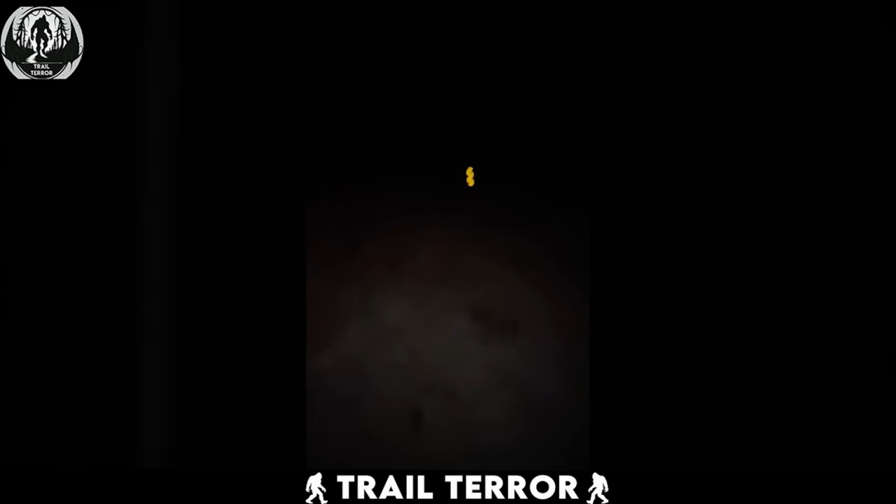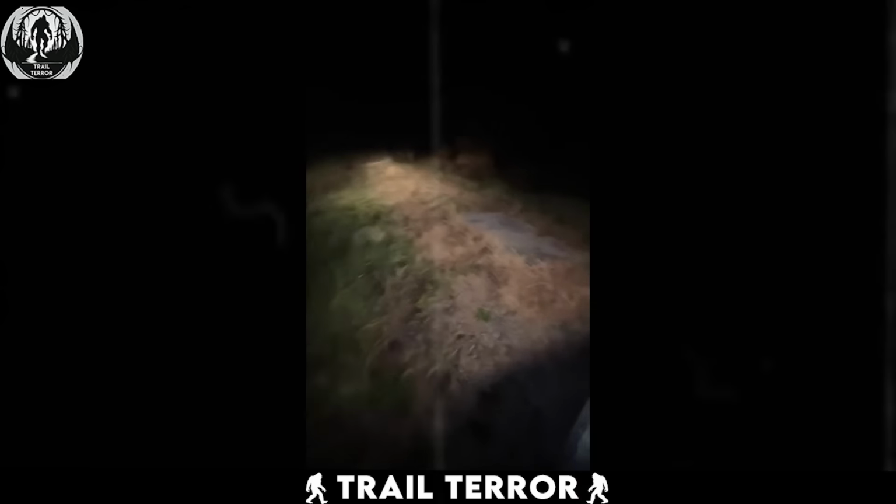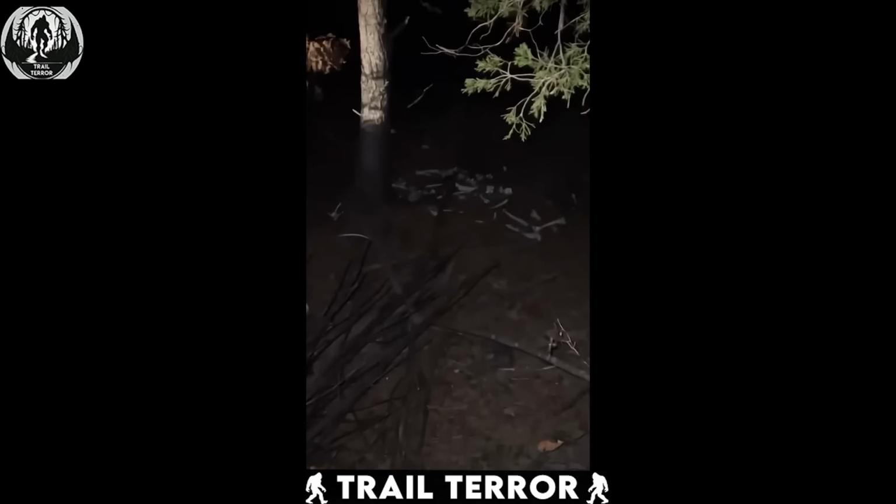This next video from TikTok shows a driver discovering something so terrifying in the forest that it made him fear for his life.